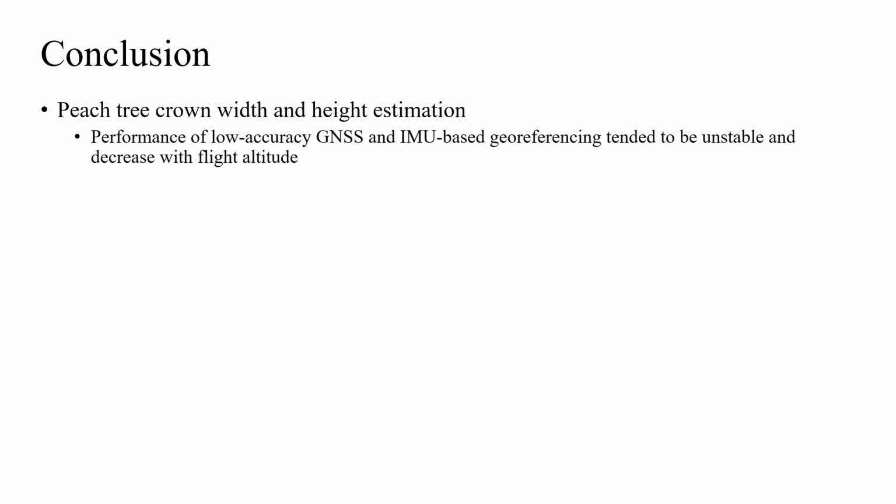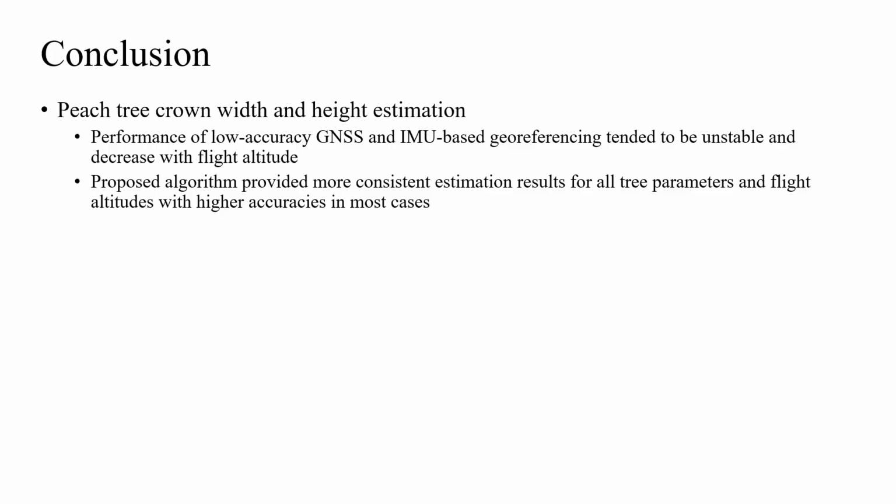This study explored a low-cost solution to accurate point cloud alignment utilizing a colored ICP algorithm and location and orientation information from a UAV's built-in GNSS and IMU. In terms of peach tree crown width and height estimation, the performance of low-accuracy GNSS and IMU-based georeferencing tended to be unstable and decrease with flight altitude, while our proposed algorithm provided more consistent estimation results for all tree parameters and flight altitudes with higher accuracies in most cases.